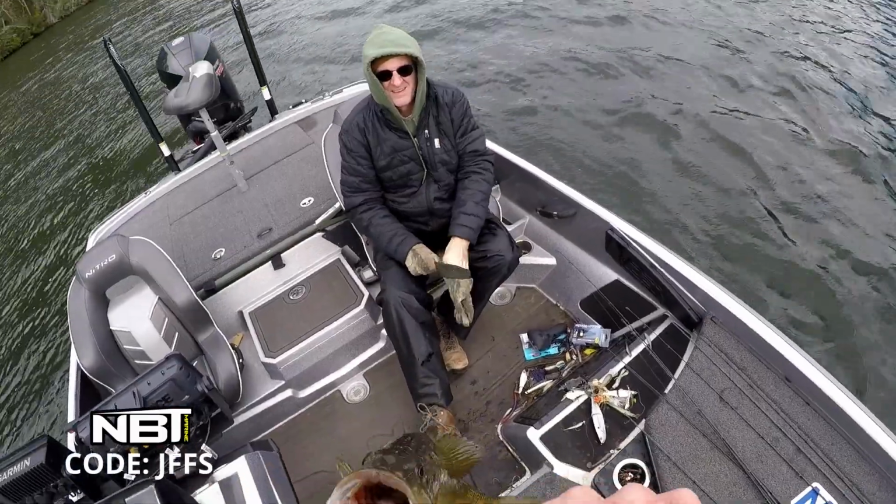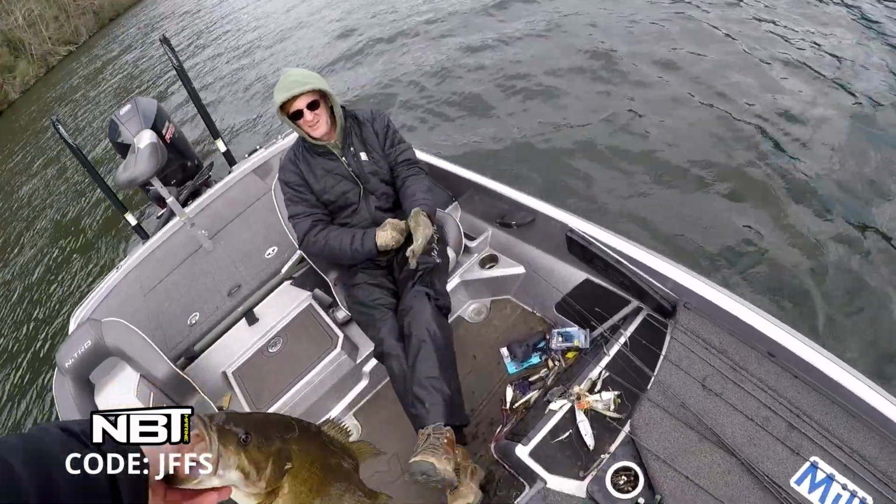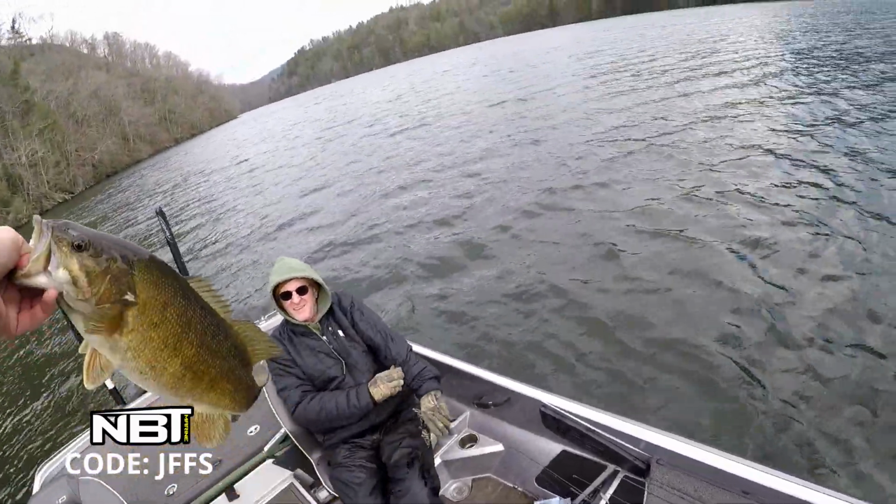I haven't caught many smallmouth here smaller than that. They're all about that size and bigger. I got great big ones.